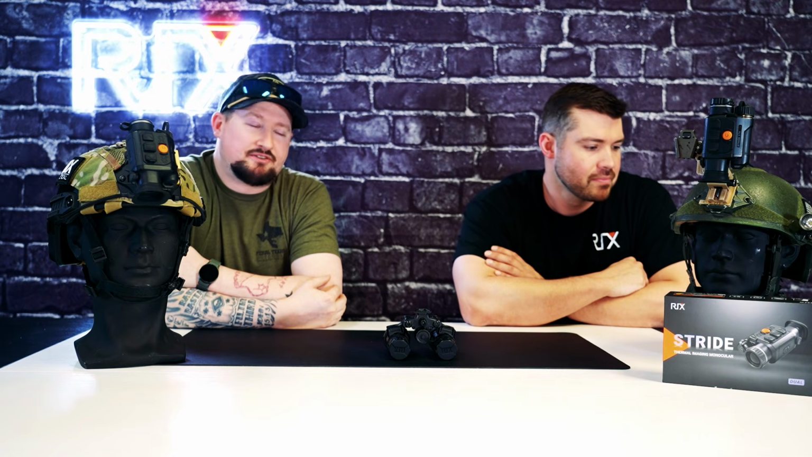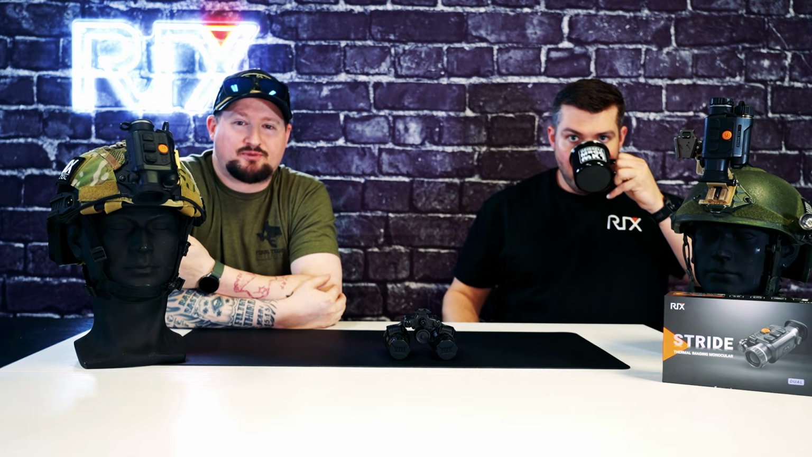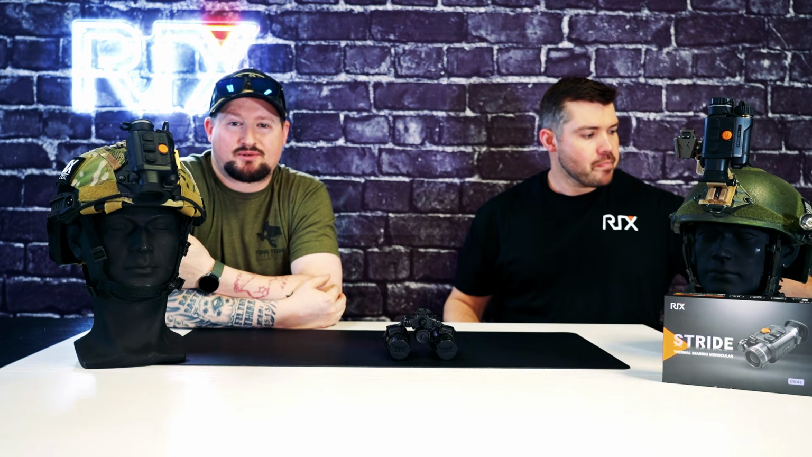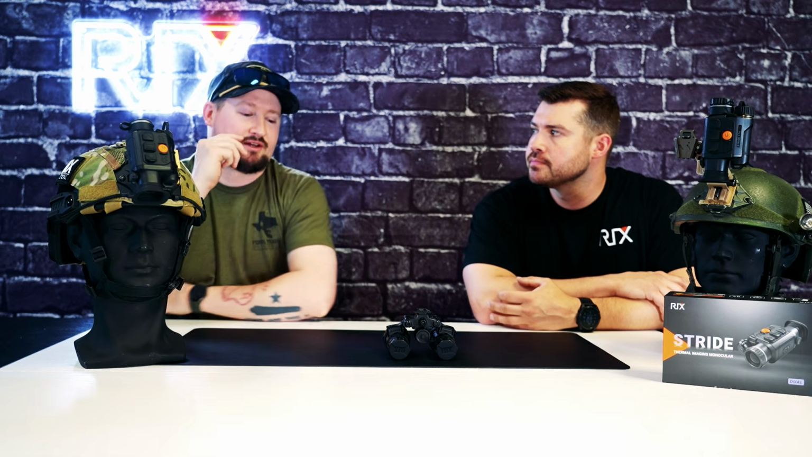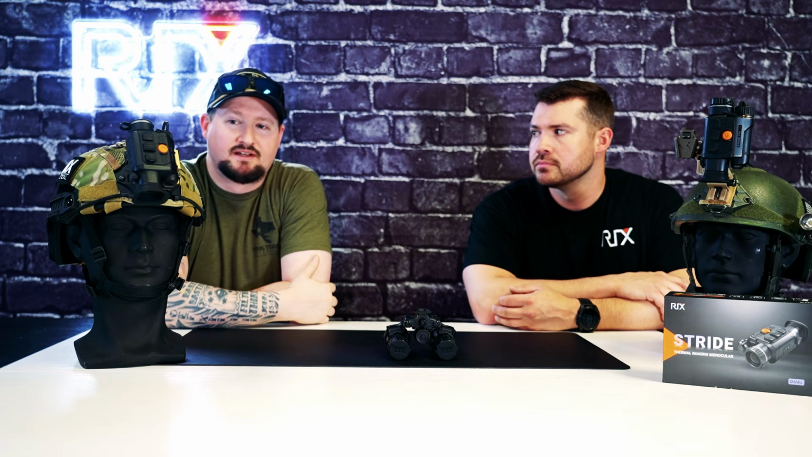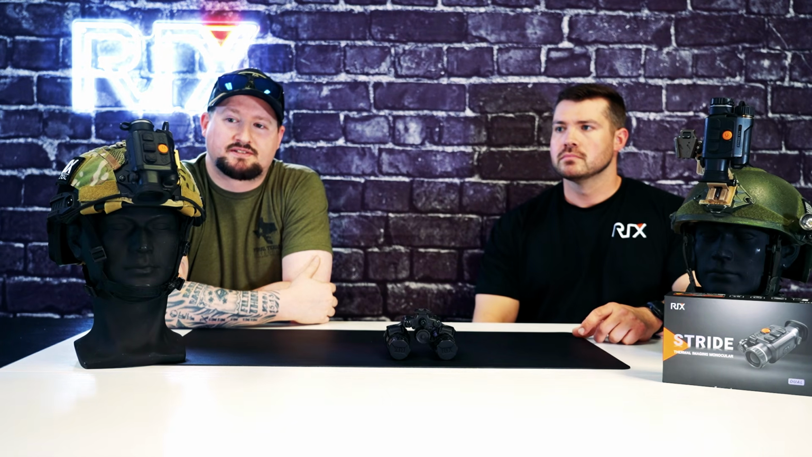What I like about the differences between the thermal and the night vision is it's going to come down to what you're using it for. Are you trying to shoot with lasers, or are you trying to spot your target out there, like your coyote, your pig, whatever you're looking for? You're going to see that heat signature a lot easier than you're going to see it with the night vision, especially at longer distances. A lot of the coyote guys, you're calling in coyotes from 100 to 400 yards. It's not usually when you go to the field and there's a coyote just 50 yards, ready to go. You're looking at far distances.